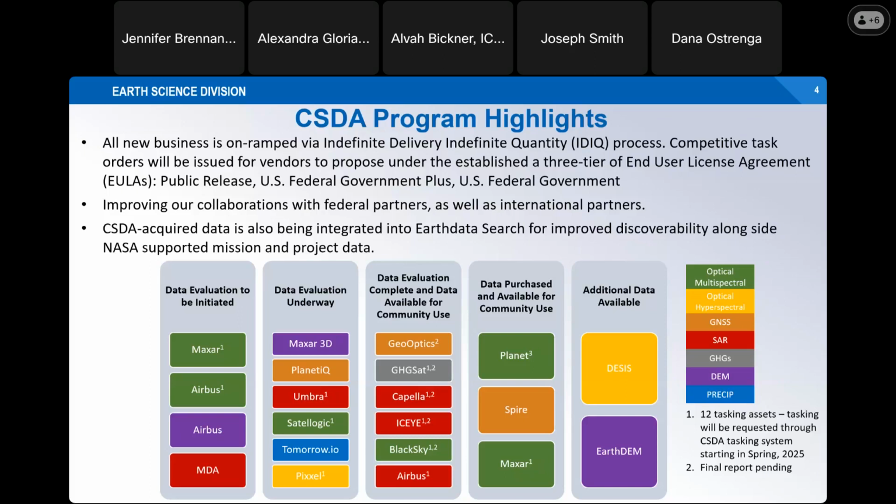We have evaluated data previously and are now starting to make it available through GeoOptics, GHGSat, Capella, BlackSky, and Airbus. And we have current evaluations underway with Maxar, PlanetIQ, Umbra, Satellogic, Tomorrow.io, and Pixxel. And then we've continued to purchase data as we find and determine needs through the NASA programs from a lot of these vendors once they go into sustainment.